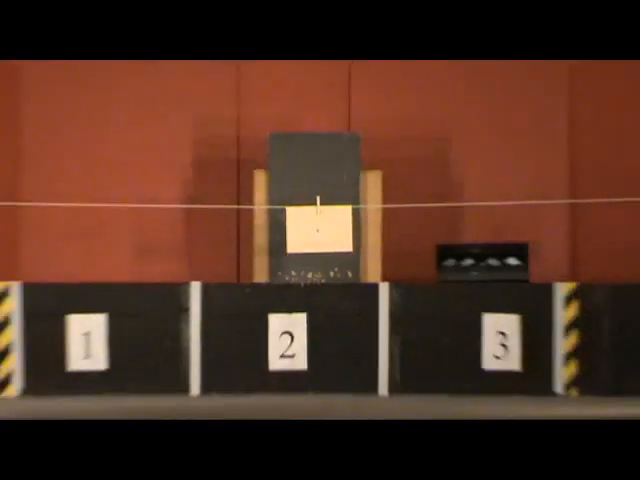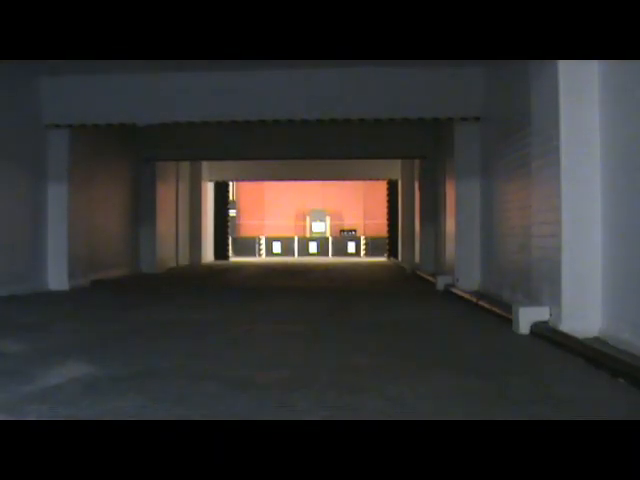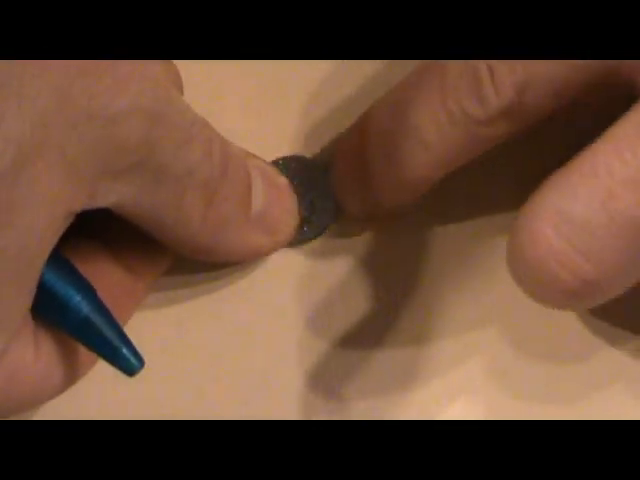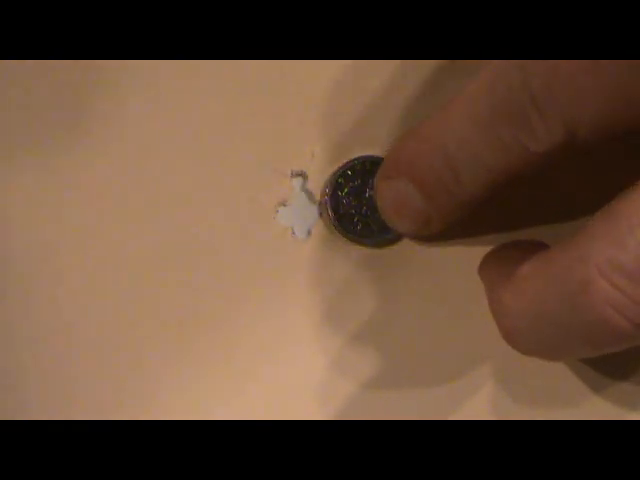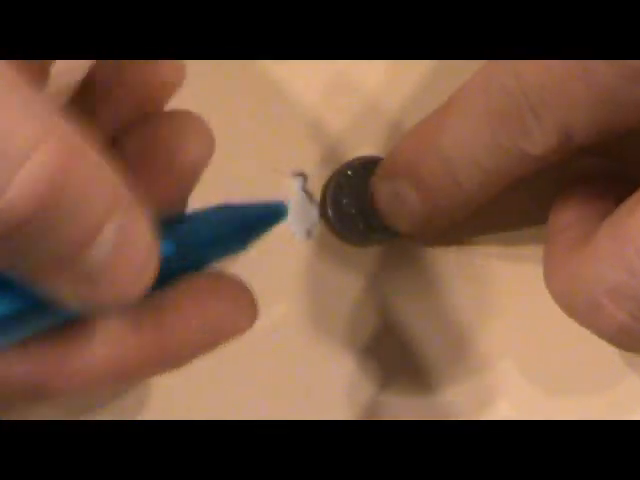I'll take the camera a little bit closer and we'll have a look at it. Let's zoom out. Well, it's still a good group, but it's not as good as the one I shot off camera, but that's life, I suppose. You see there's 14 shots, and 14 shots absolutely easily covered by a 5p piece. And same again, it's probably only half the width of a 5p piece.